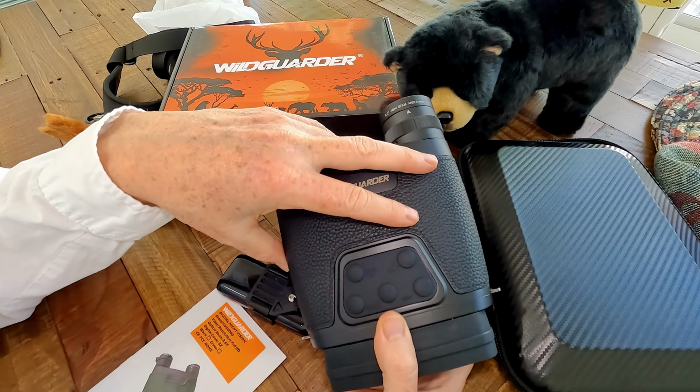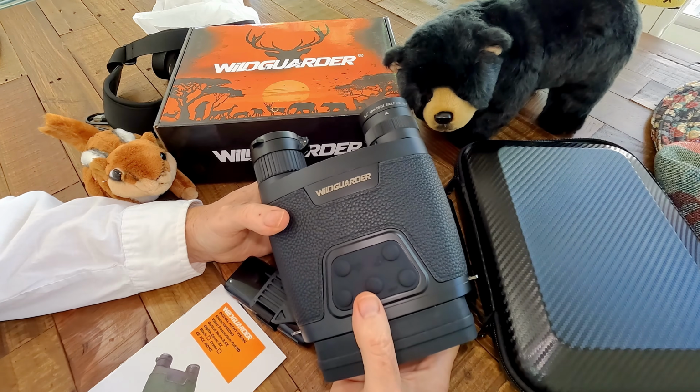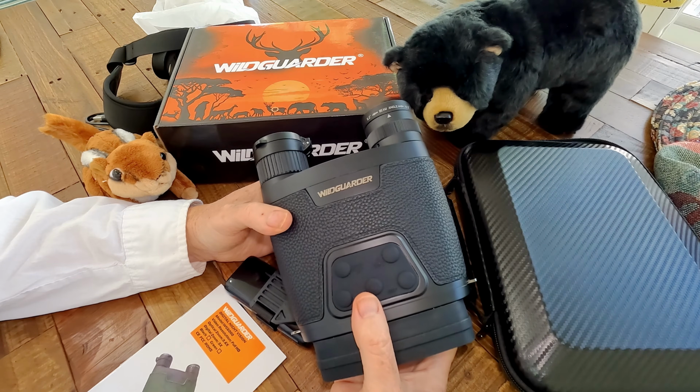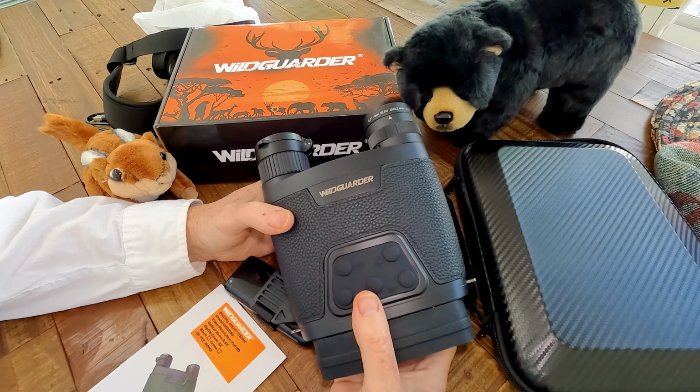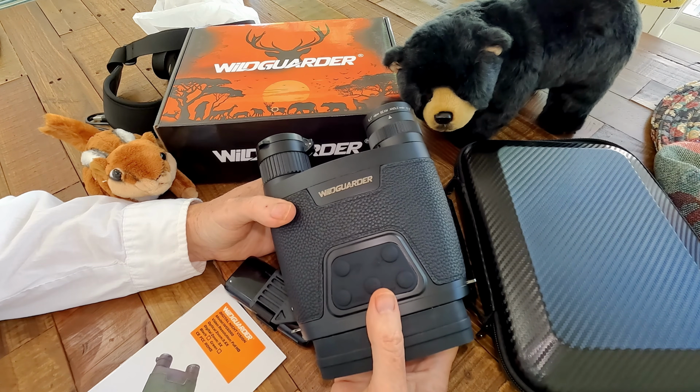For example, in my case, I'm mostly interested in birds and animals. So if I have, like I said, a nesting owl or a great horned owl nest last year up in the longleaf pines or something like that, you can really focus in on an area and fine tune your various adjustments to come up with some really good results.